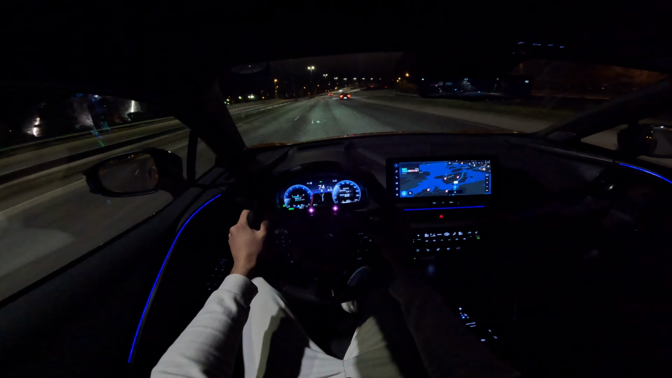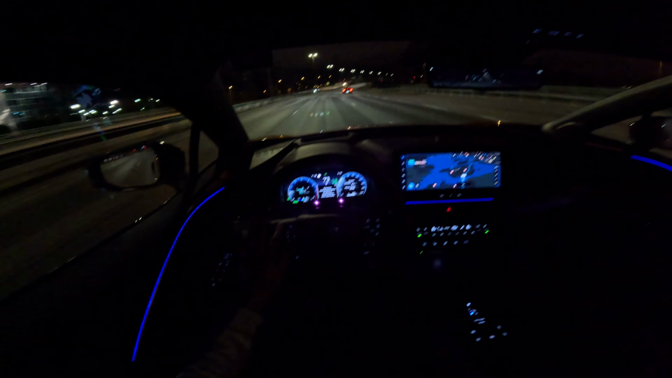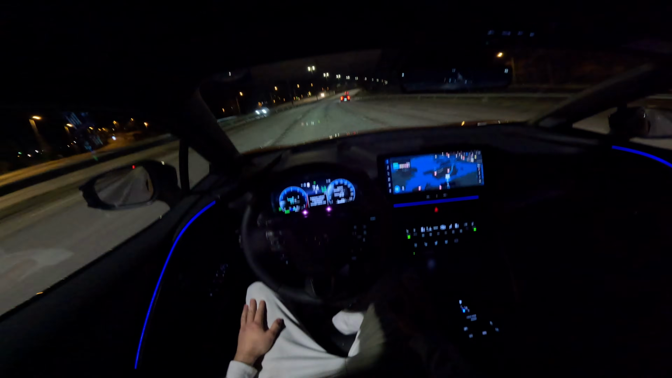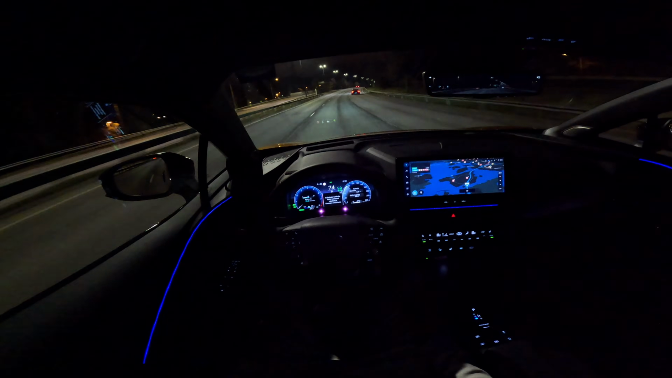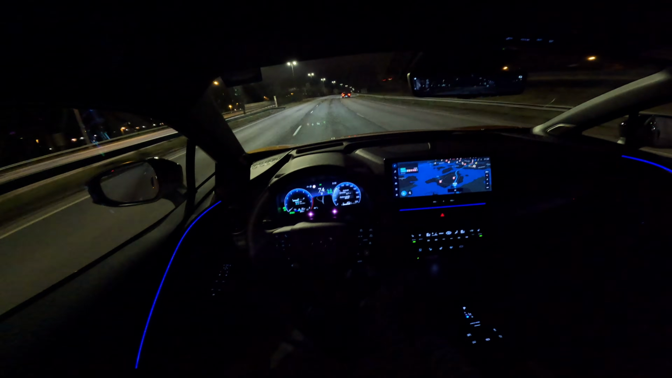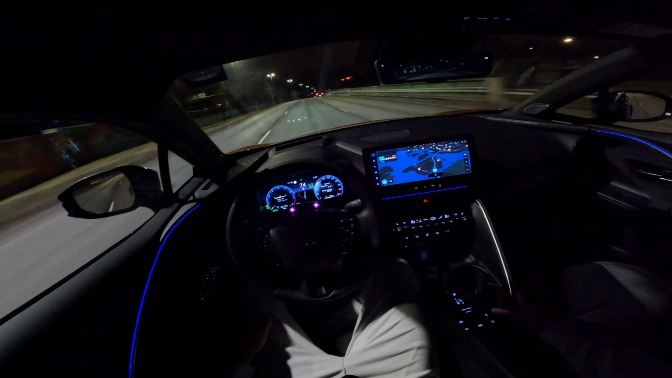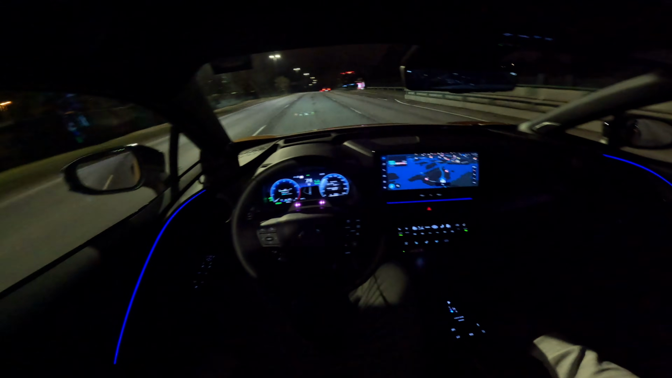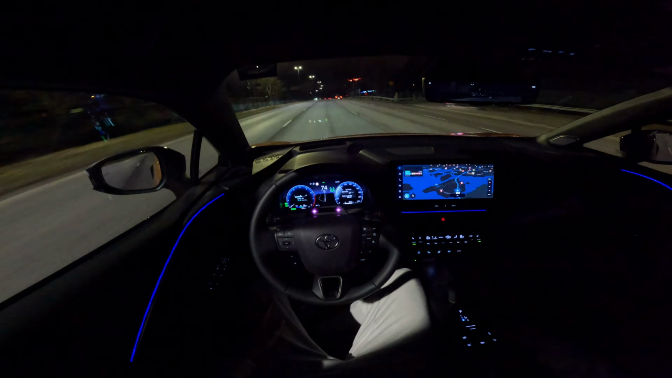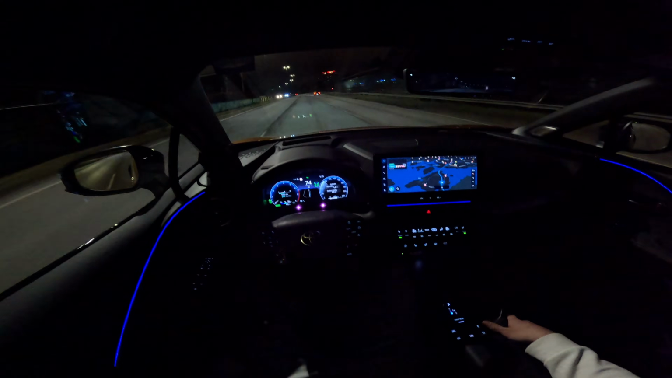We do also have the adaptive cruise control with active lane keep assist, so just press that button and it will drive for you for a little while before it asks you to put your hands on the wheel, which you have to do, but it is capable of driving by itself. But this is a feature a lot of new cars have these days, but Toyota did execute its version pretty well, which is nice to see. And let's see where it goes from here.